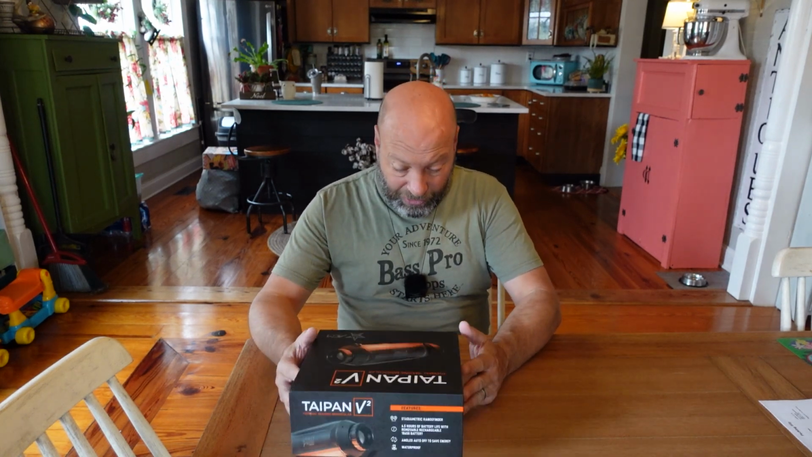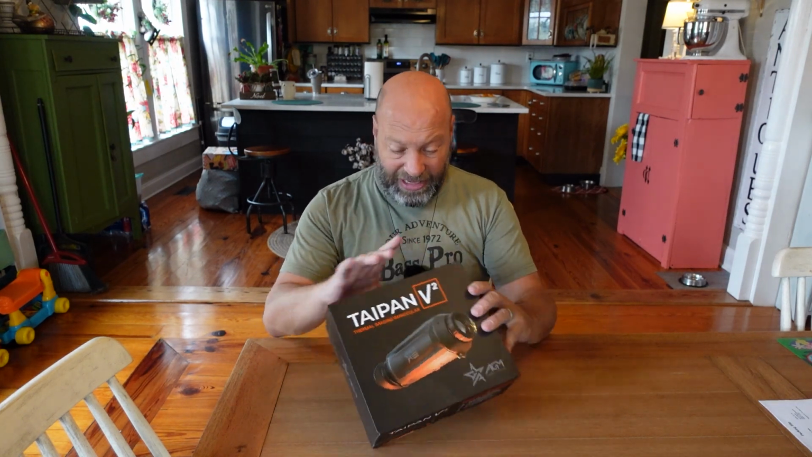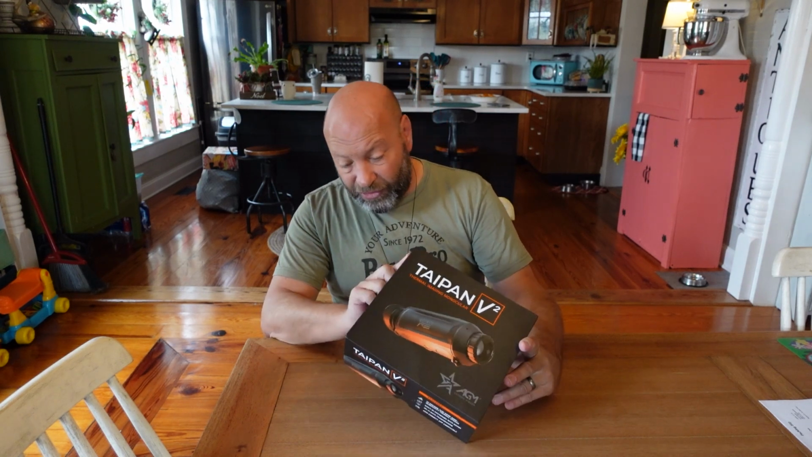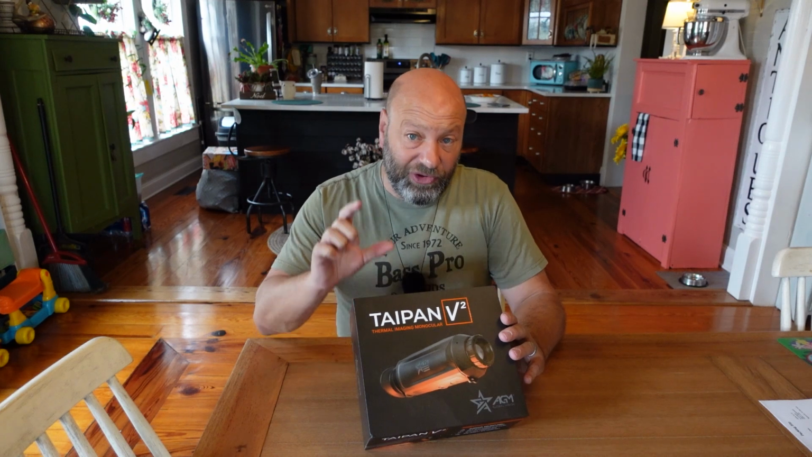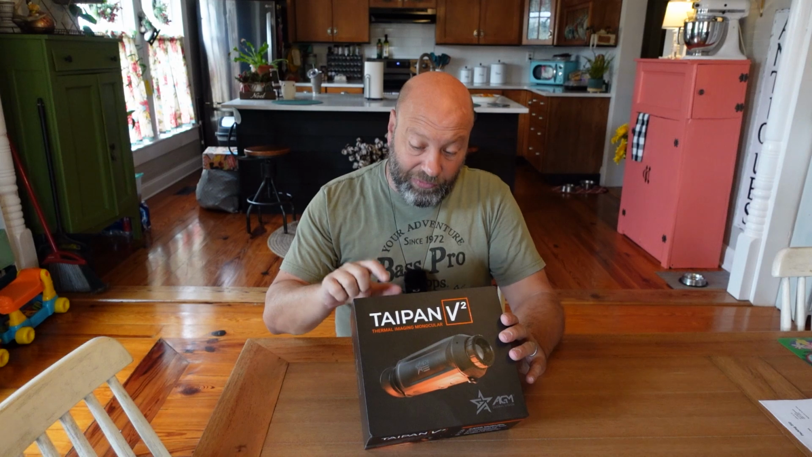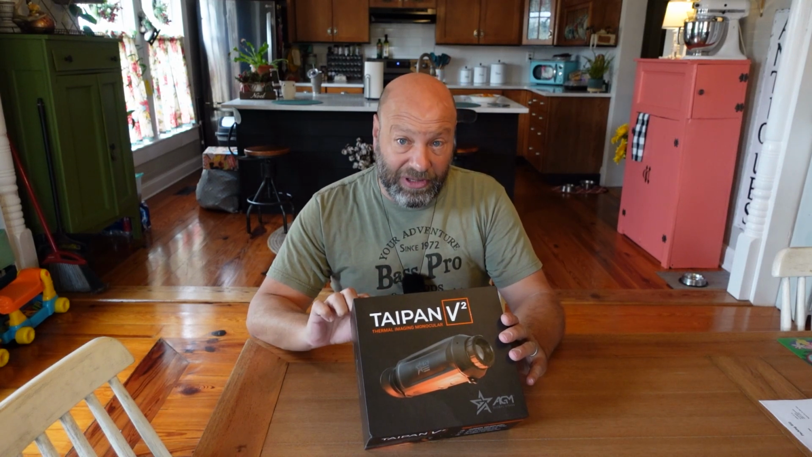This is the Taipan version 2 thermal, and this I know is a 19, I believe, as far as the lens on here. And we will show you that, but 6.5 hours of battery life, but it works on a rechargeable 18650 battery, like a flashlight battery. So you can recharge the batteries, you'll see in a second, but you can swap the batteries in the field too.